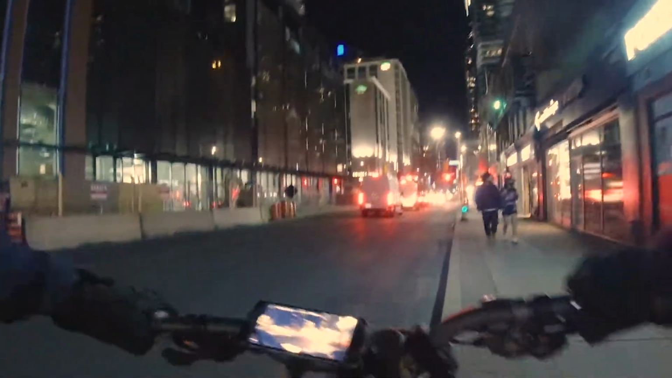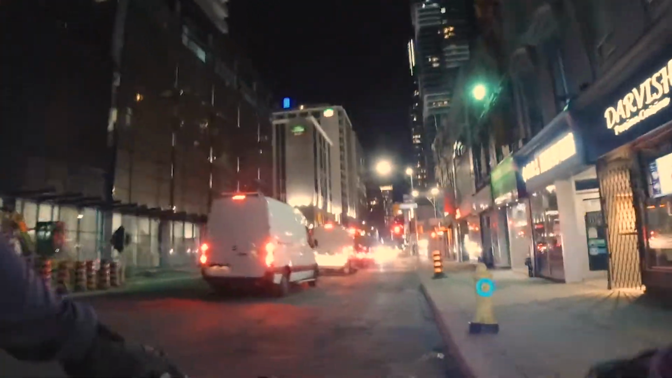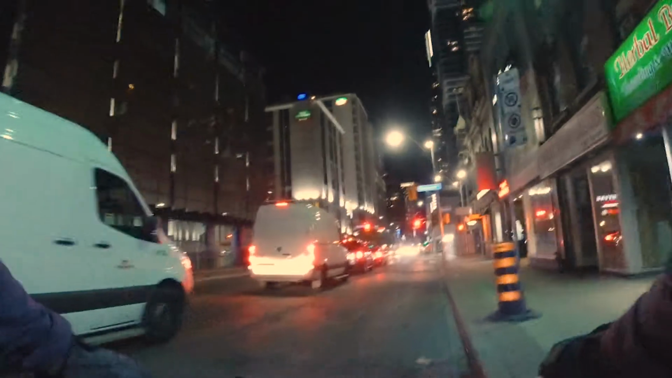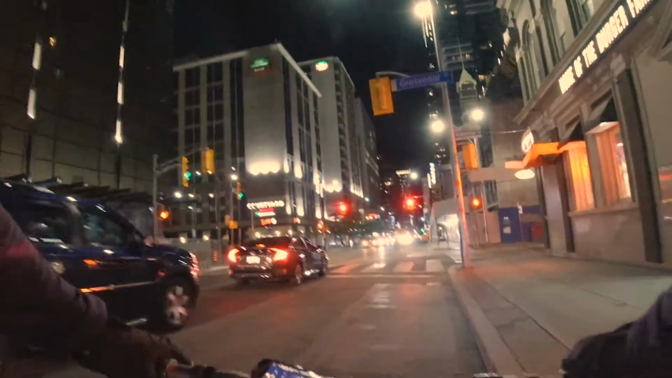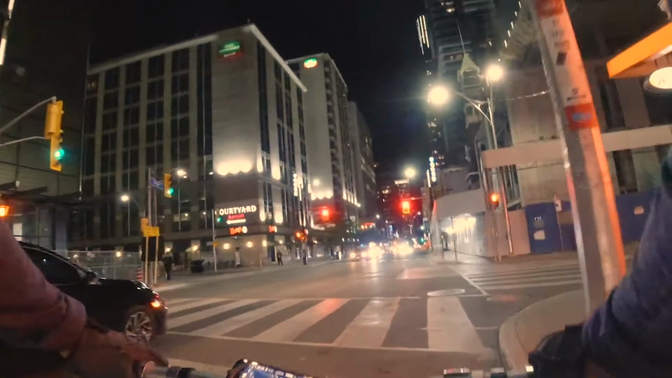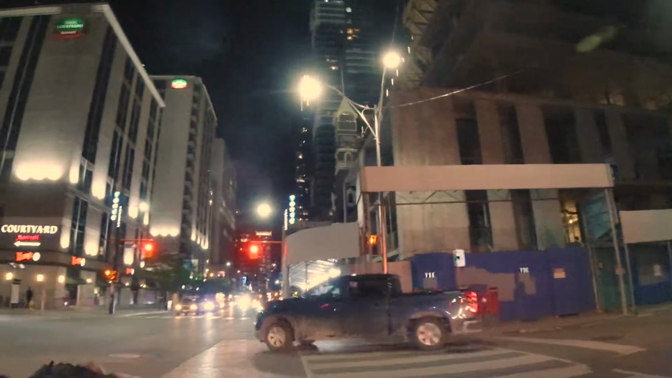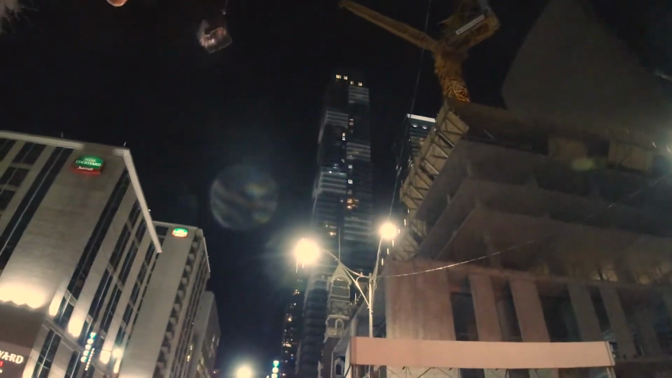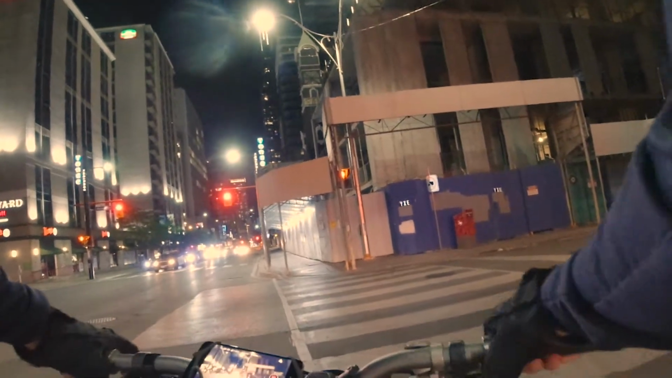There's a big jump. It's going to be bouncy. All right, good. What's this street? Governor's Street. Oh no, there's another condo going up here. Can you see it in the dark? I don't know. You know what? I'm going to go through this tunnel.